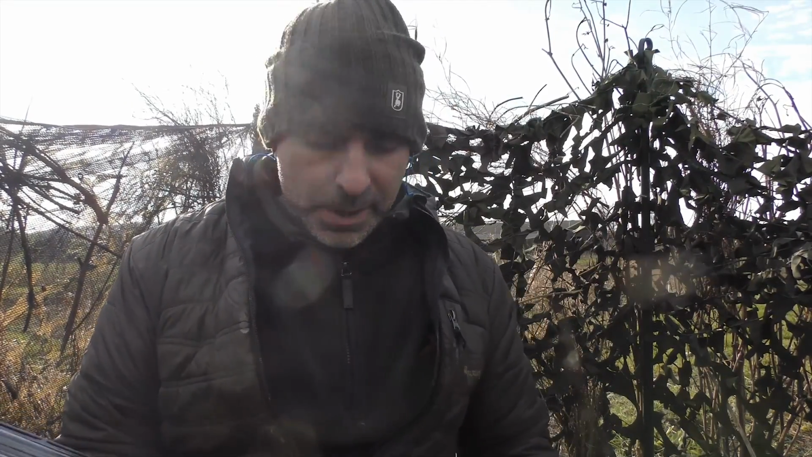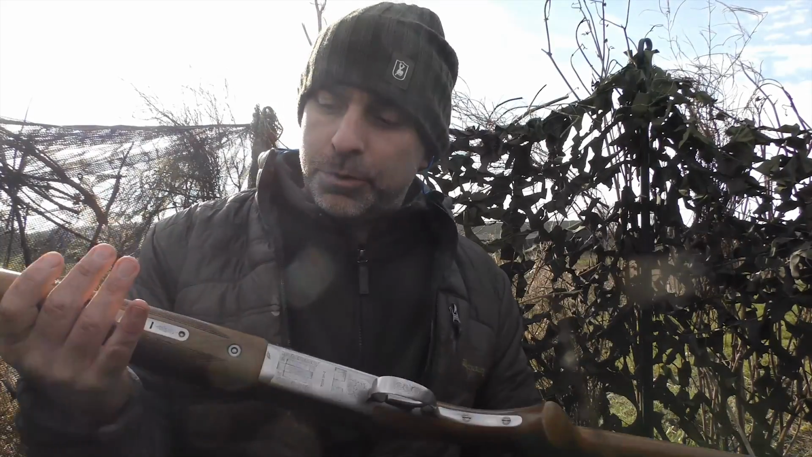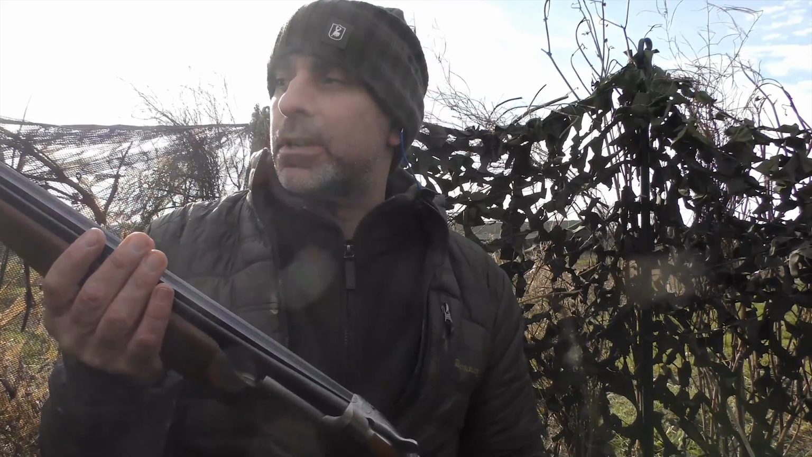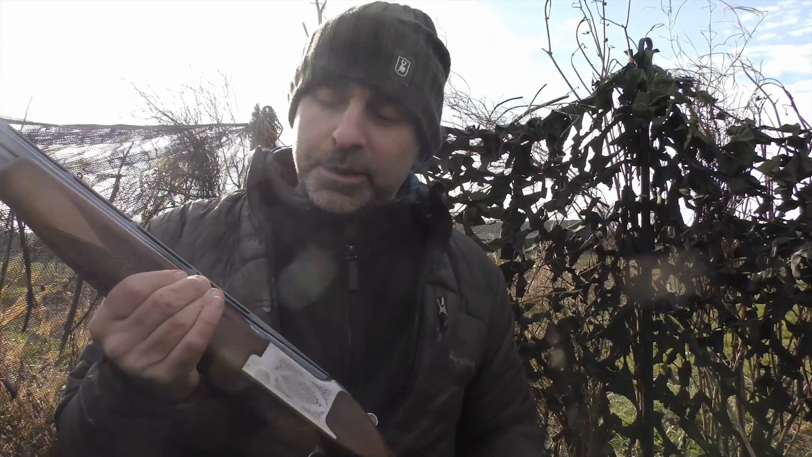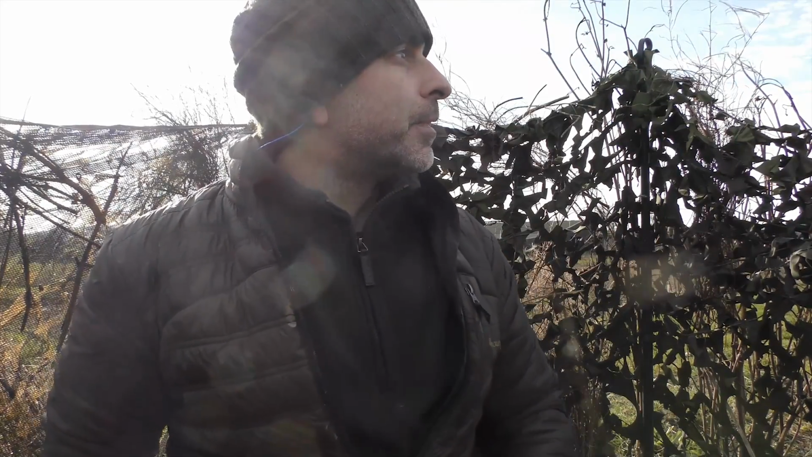So this morning I'm using an old Rizzini shotgun, just an over and under, but I've had this one years. As you can see, there's a chunk of the fore-end missing, so it's a proper rough shooting gun. But yeah, I quite like it. Seems to shoot pretty well.